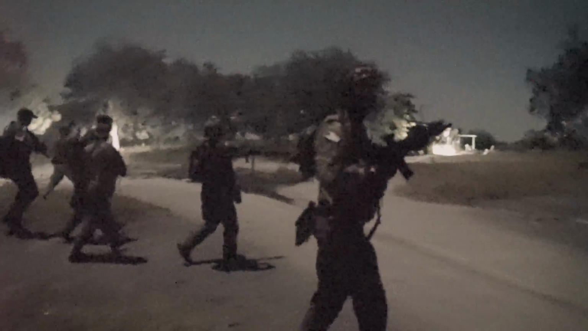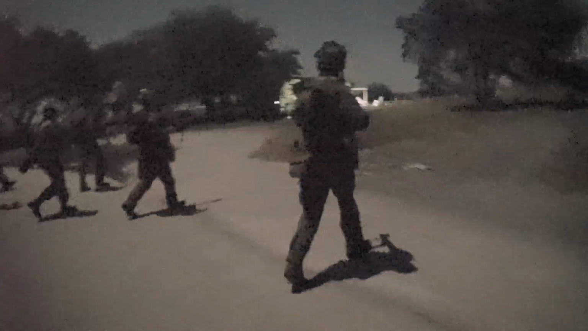We got a body laying out front. Oh, we're going to do it, guys. Together. Out front of a campfire building with sticks over. Let's go, move up! Spread out and take that structure! Clear that structure out! Let's go!